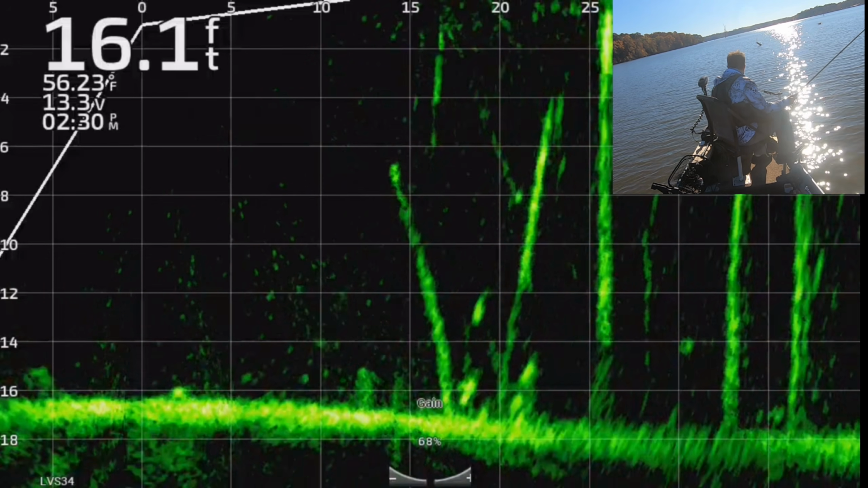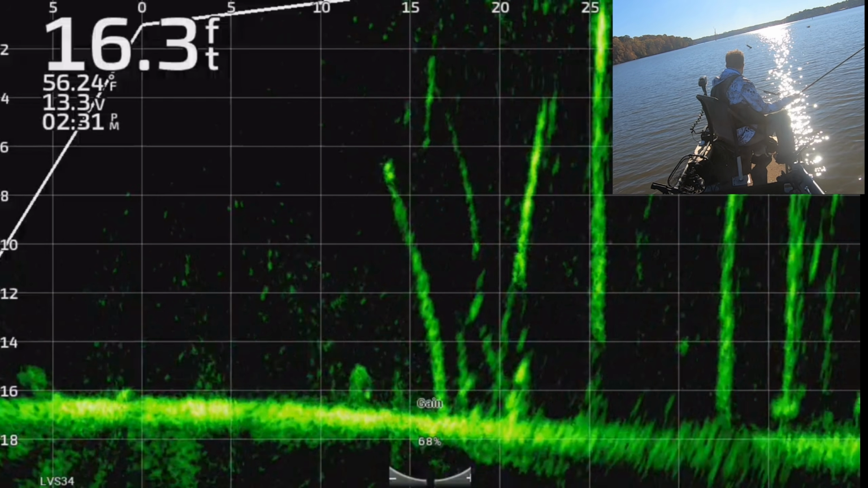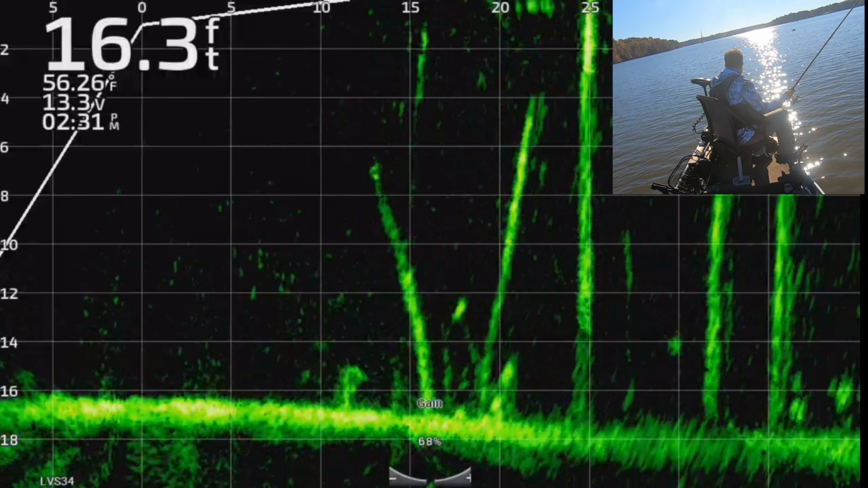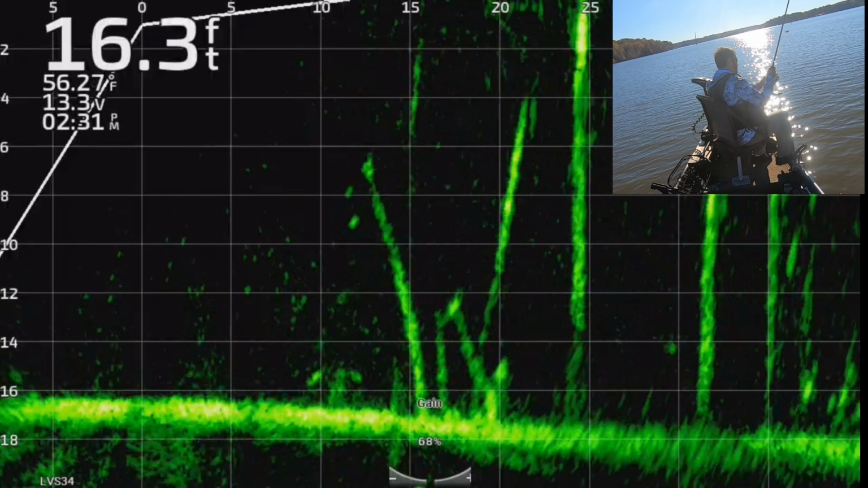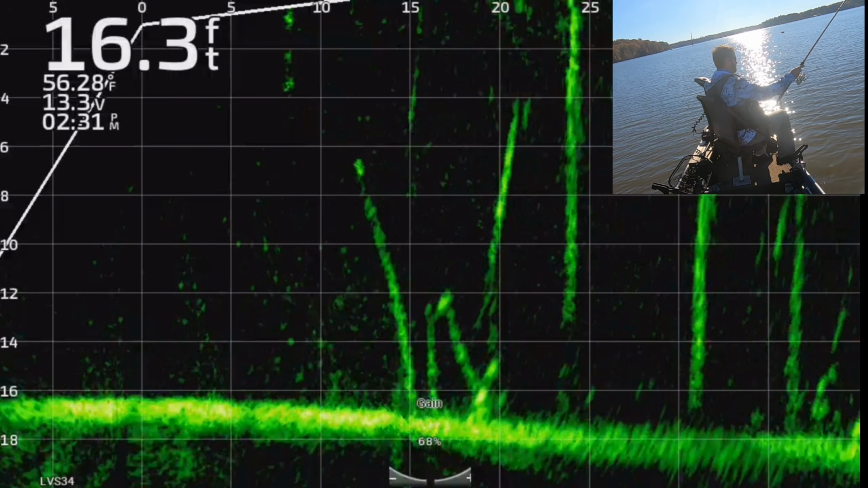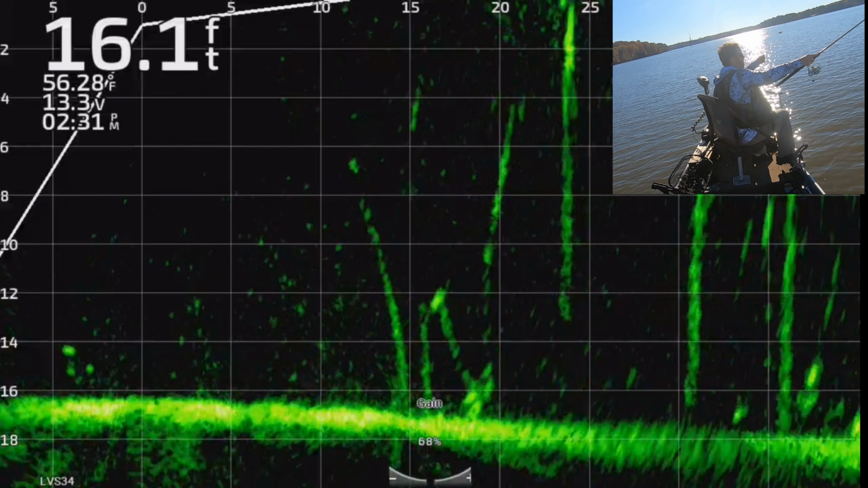On this log, got off of it, drop down. That's a fish there. It's a little brighter return. I probably wasn't in quite the right spot. So you want your jig, your weight, to return about as hard as the fish you're after.